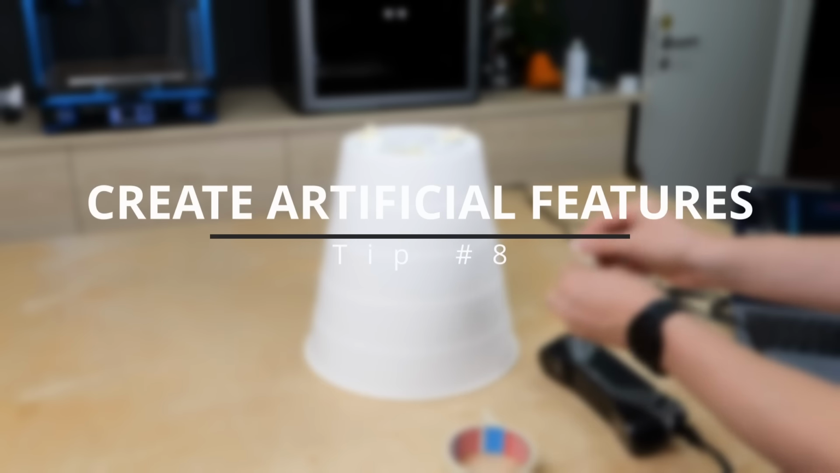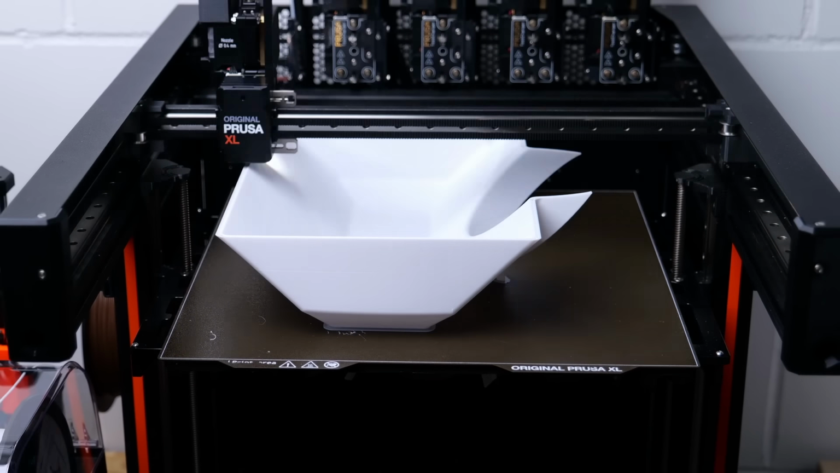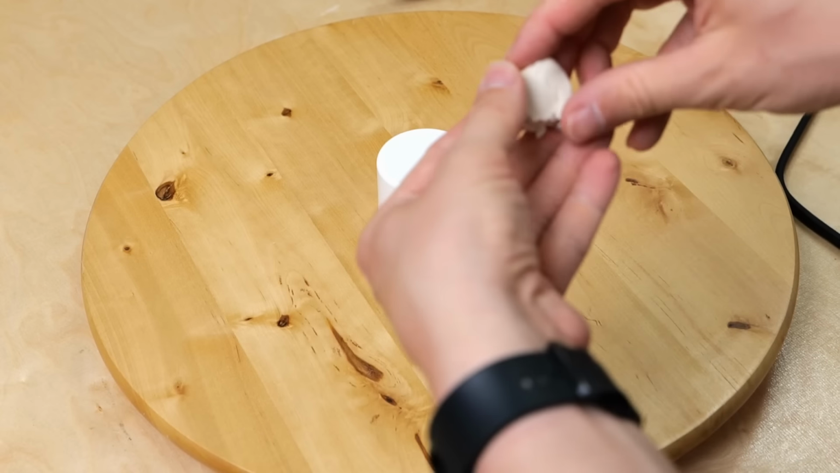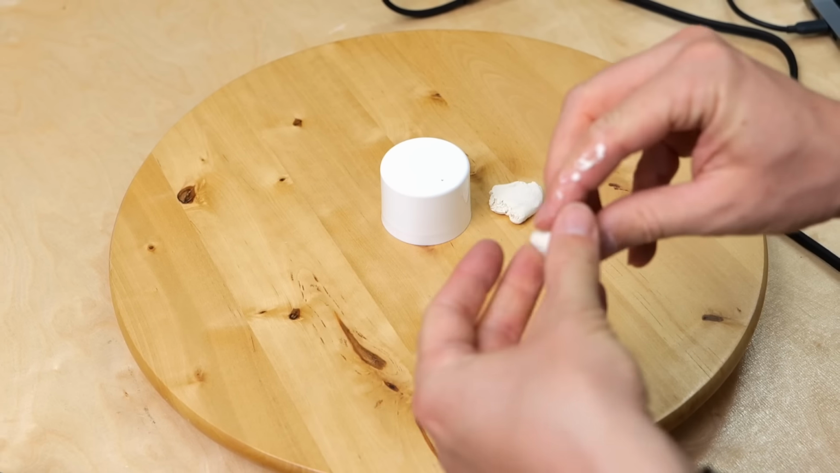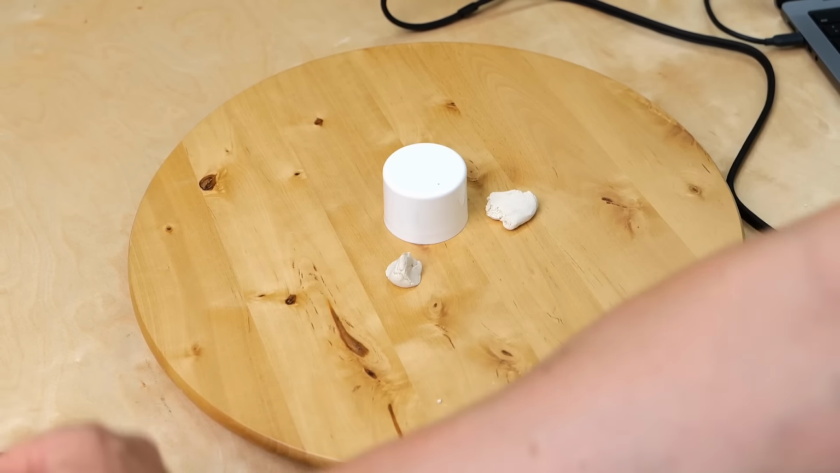Tip number 8. Create artificial features. While the Big Shroud still prints and we have some Play-Doh at hand, it's worth talking about another use of it besides as a support material. If you like or need to work in geometry tracking mode because you need to scan a bigger part, or you don't want to use markers but your geometry doesn't have a lot of features for tracking, you can create artificial features on your part.